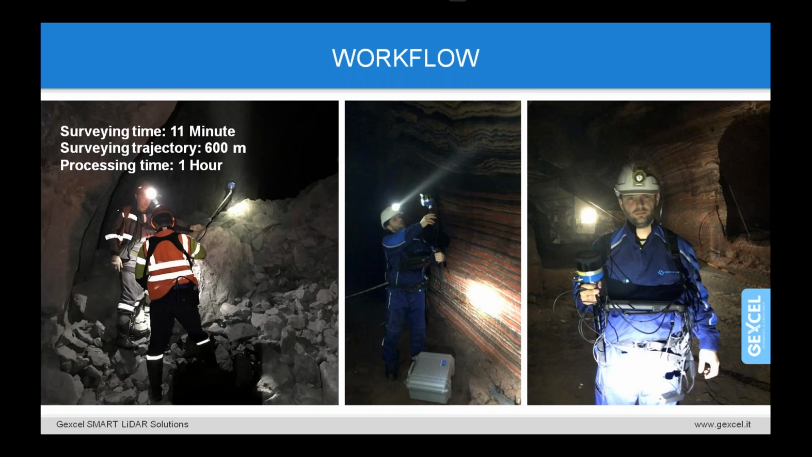But I think it has also been pretty easy to understand how a solution like HERON, which is easily transportable, as you said, and easy to set up, can really speed up all the activity, considering that we are in one of the most difficult survey environments, because we are in darkness, 100 meters under the ground. That's very interesting.